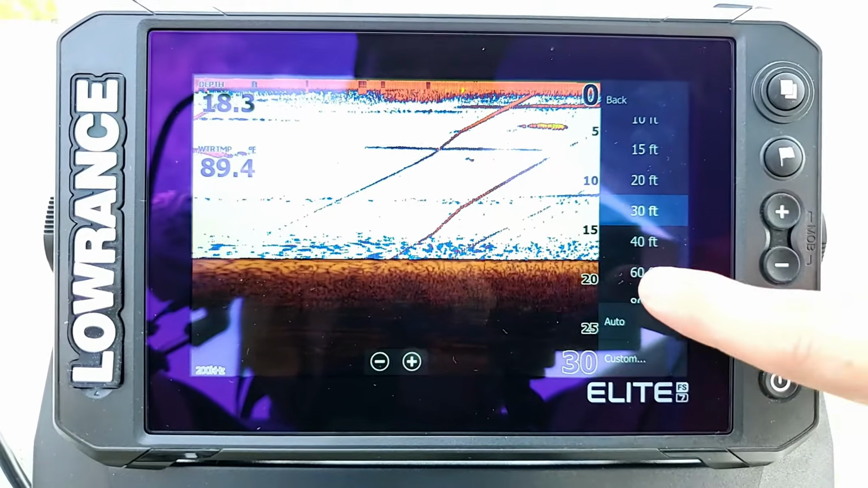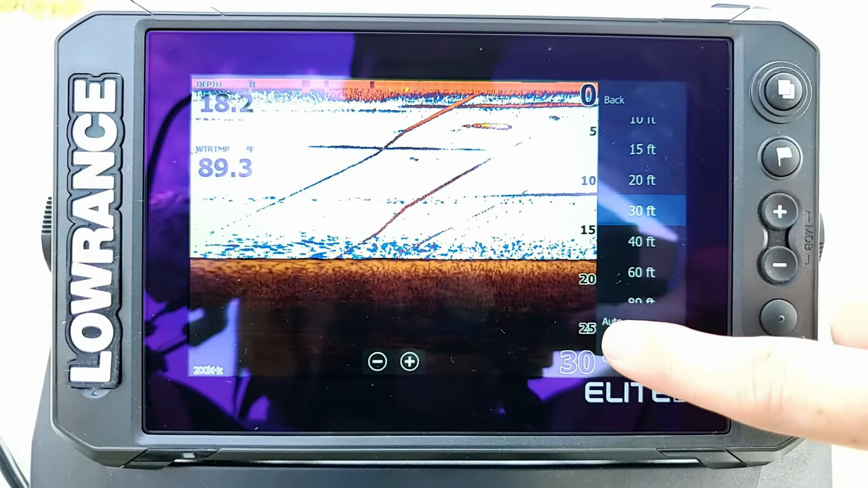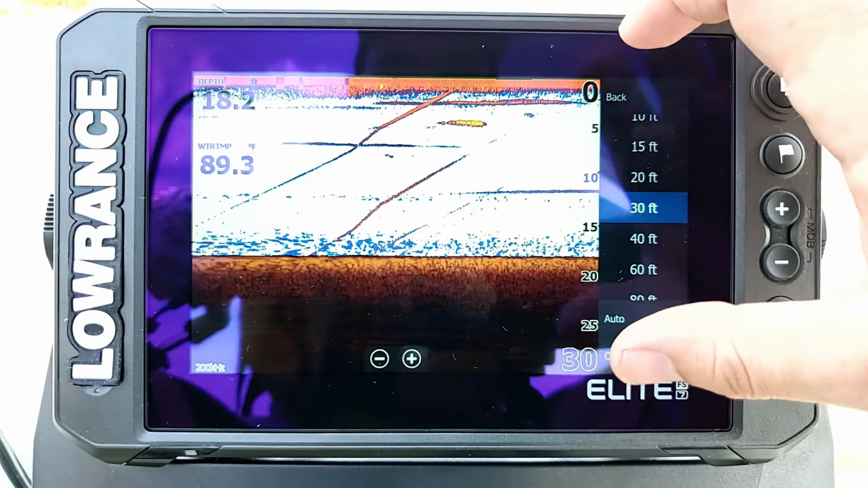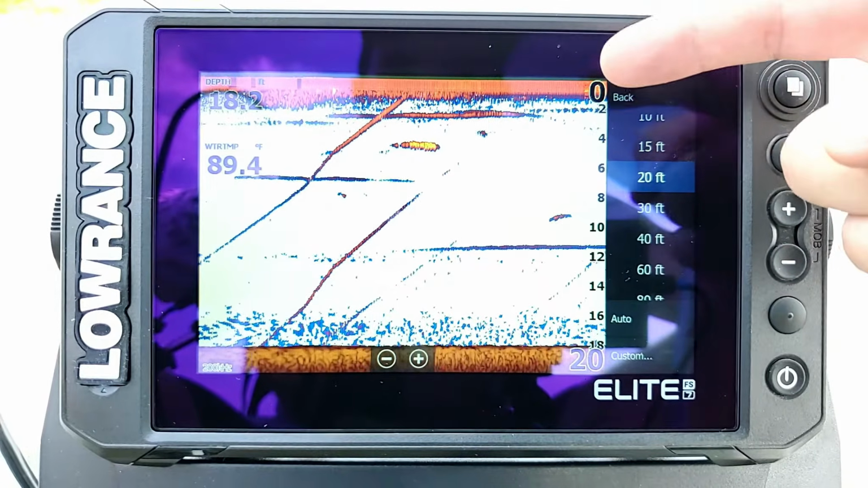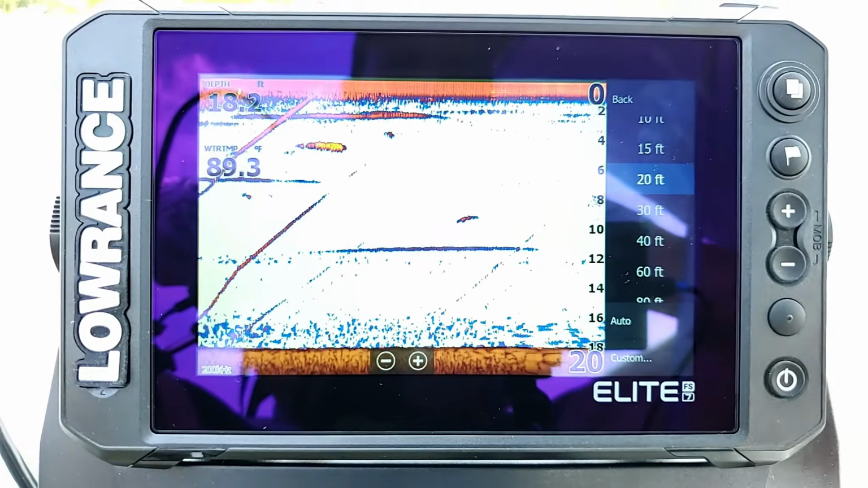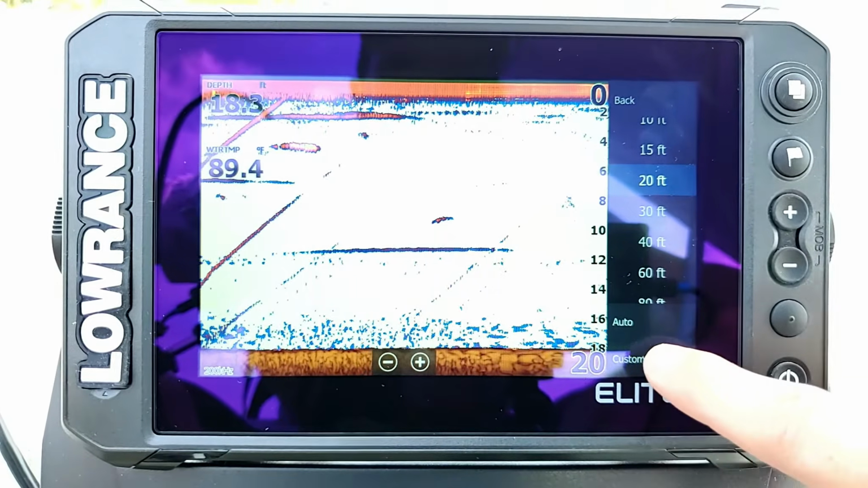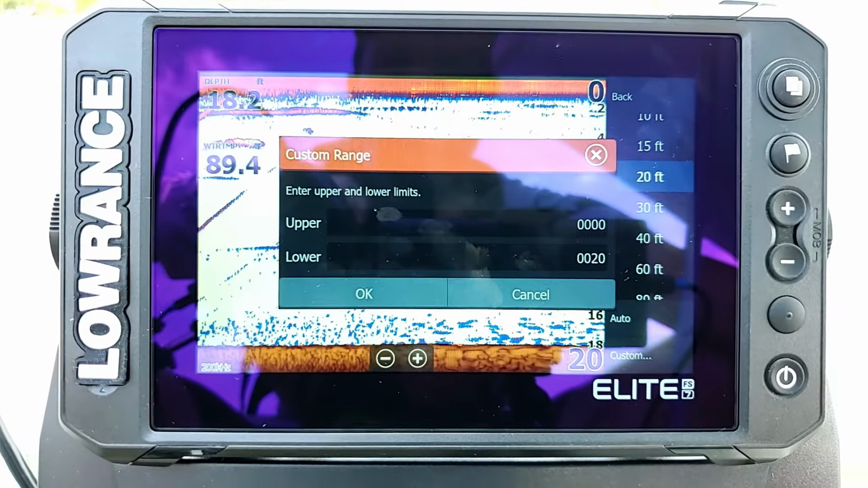But let's say, see how I'm in just 18 feet of water? If I wanted to have a larger area of screen that I want to see for the actual area of water, I could go in here and set it to 20, and now we can see a much larger area of screen for our fish. And now you can also see down here where we have the option for custom. We can go down here and set specific ranges that we want on our screen.